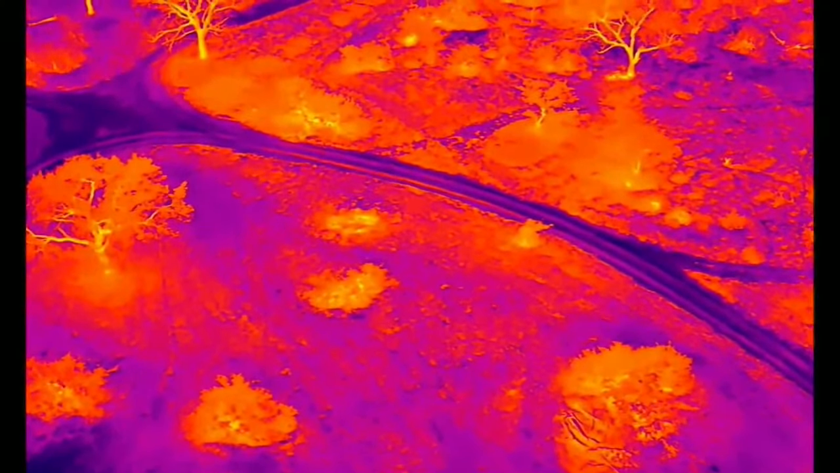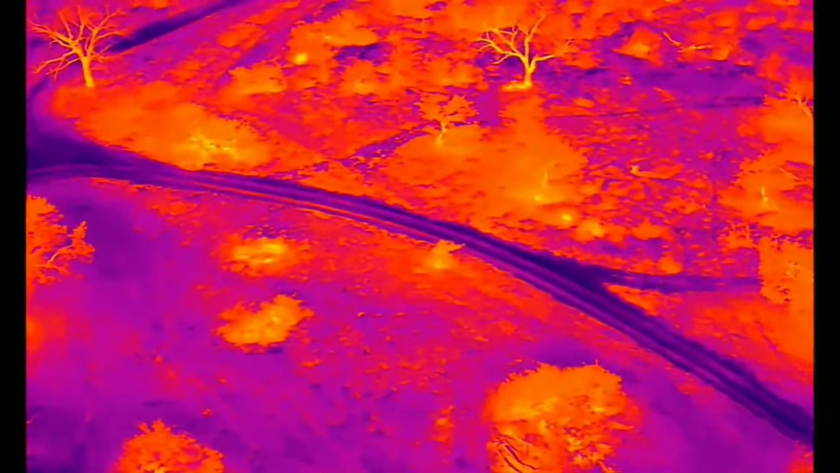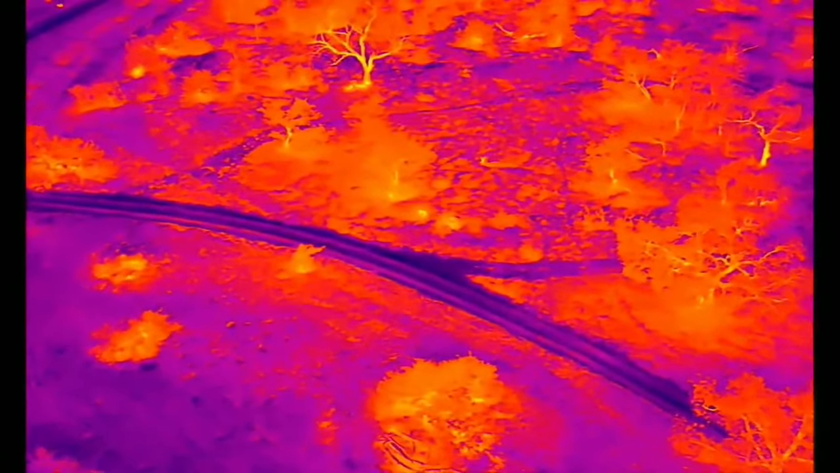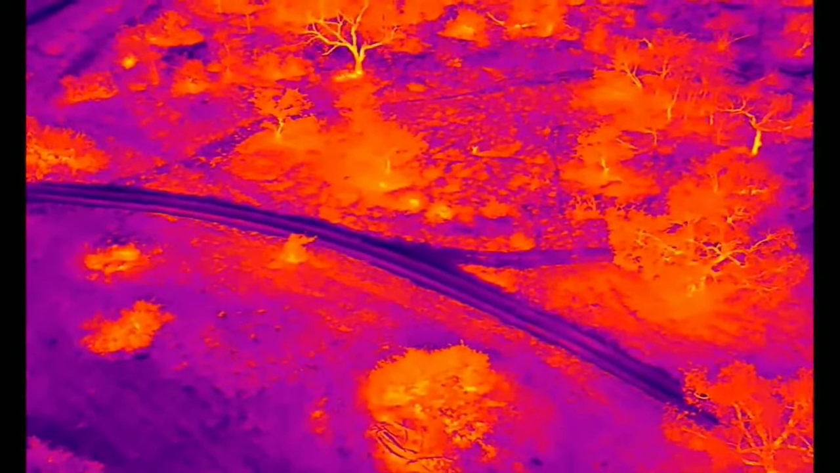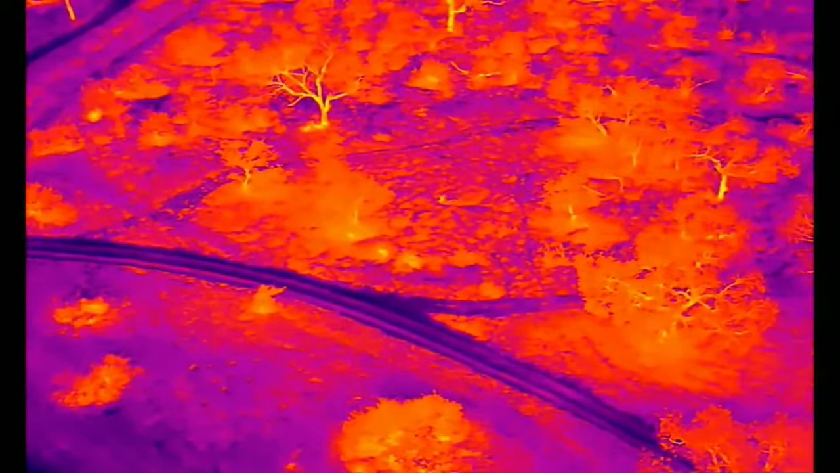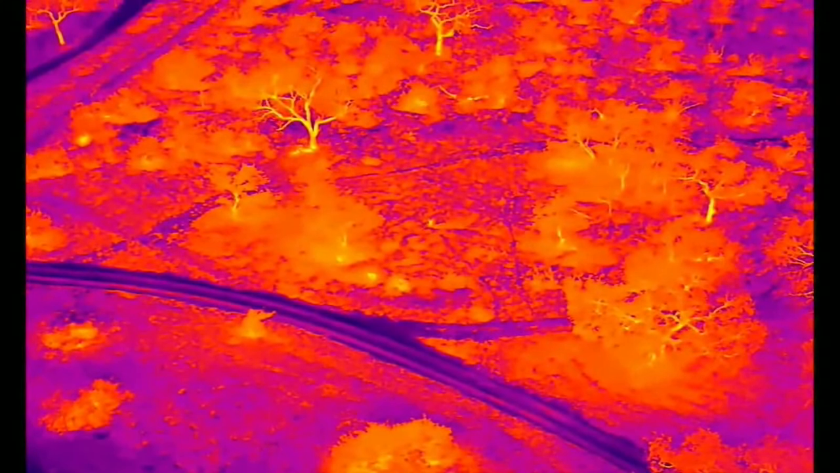Now there's an animal there to the right of the screen. It looks a little impala-y. It's just near that junction, and it's now in the center of the screen. So we're going to get Daniel to put it right there. Let's have a look.